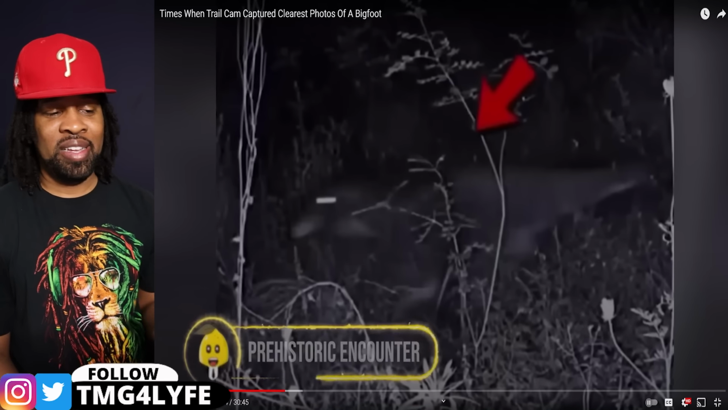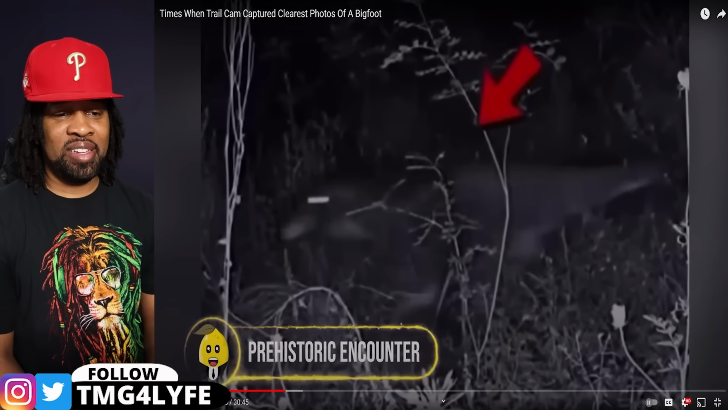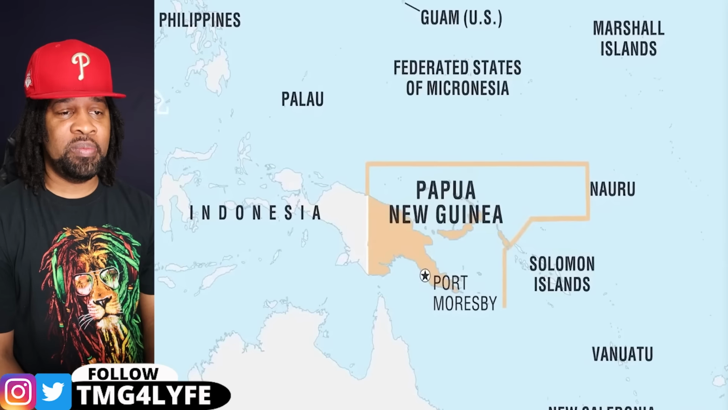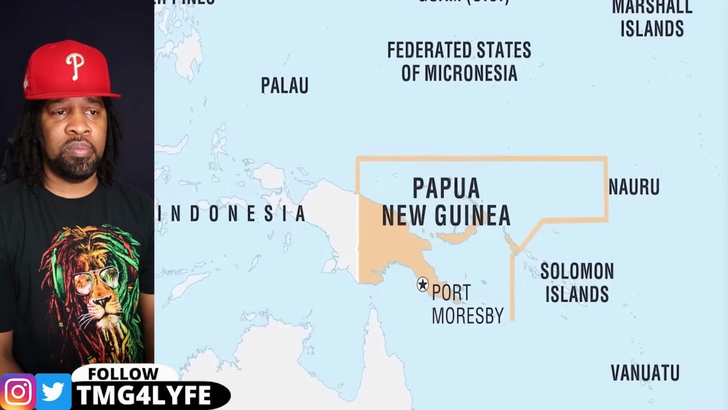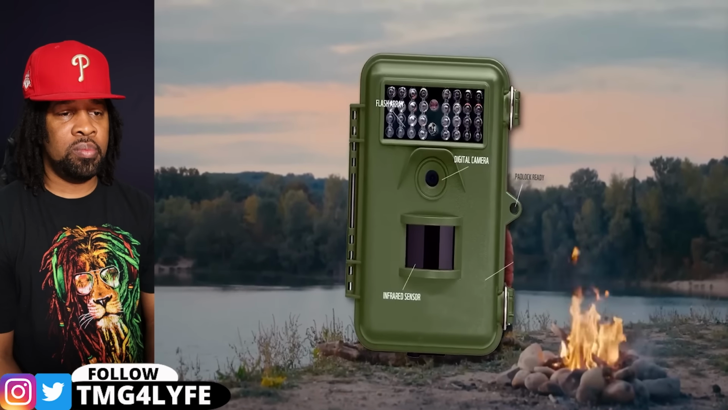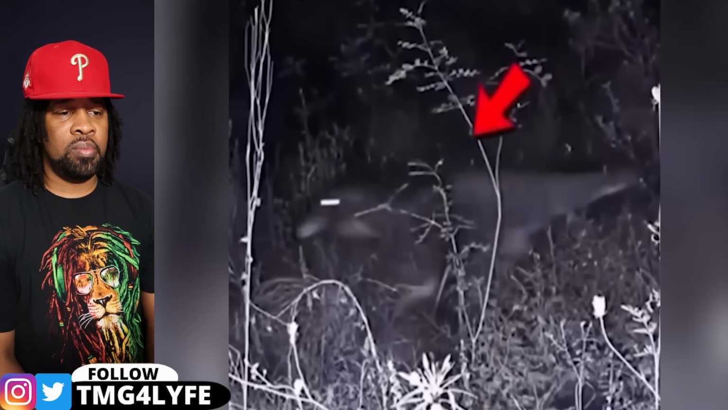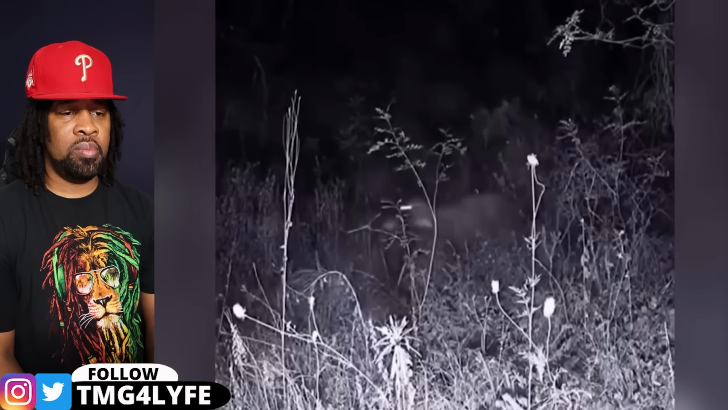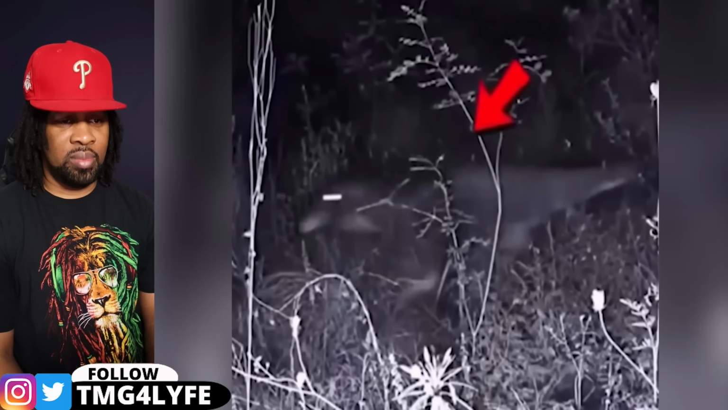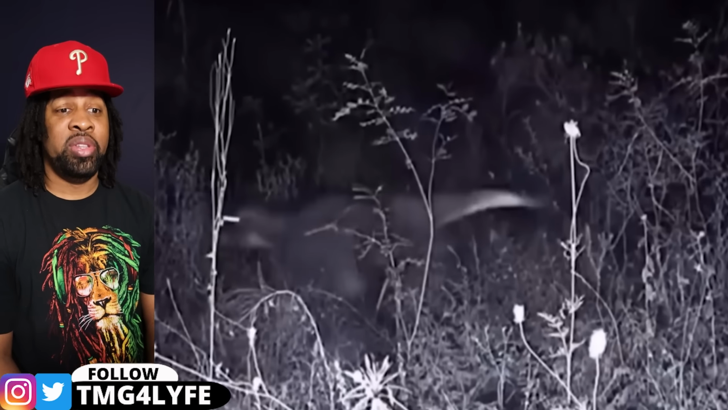No way. Prehistoric encounter. We all know dinosaurs have been gone for ages, right? Well, footage from Papua New Guinea revealed something else. A man camping in a remote area set up trail cameras to monitor his surroundings. What he captured left him stunned. In the night, a creature zoomed past the camera, and it wasn't an ordinary one. It looked like a dinosaur with a distinct head, tail, and legs.